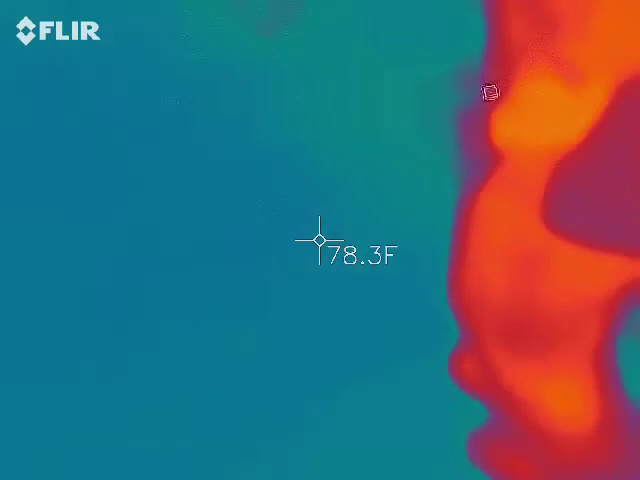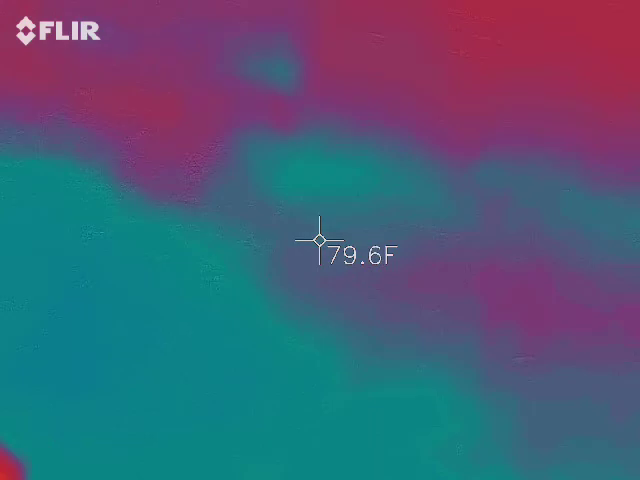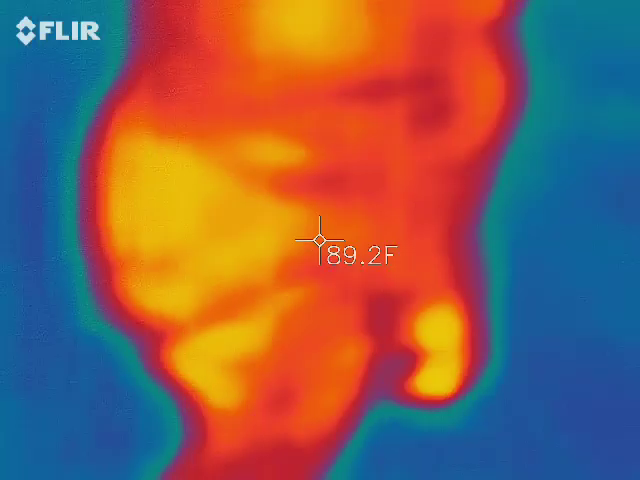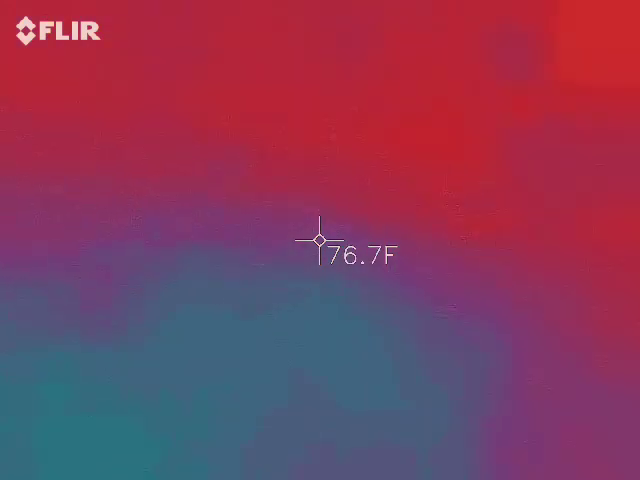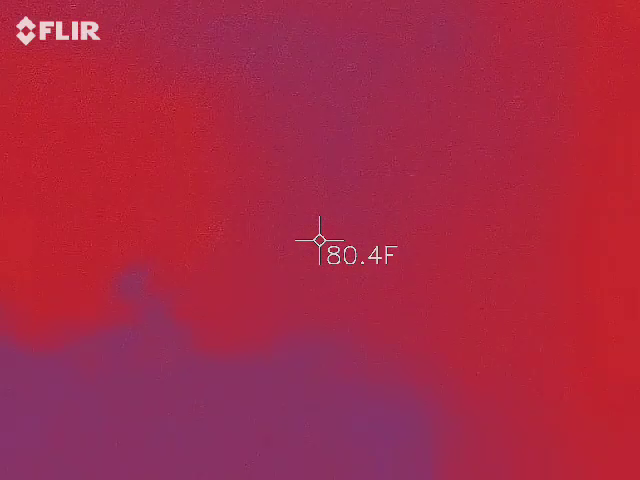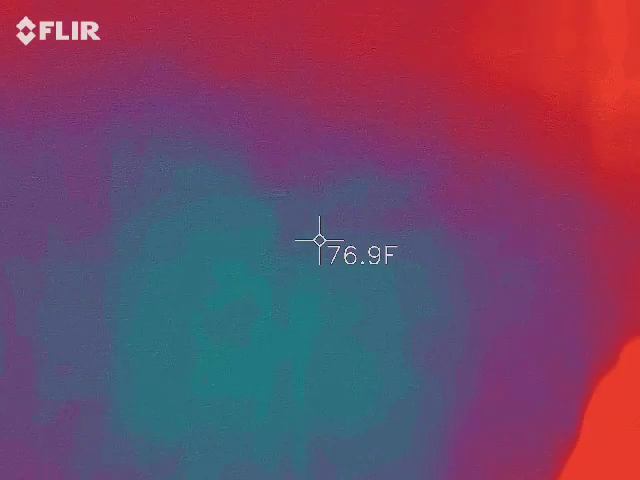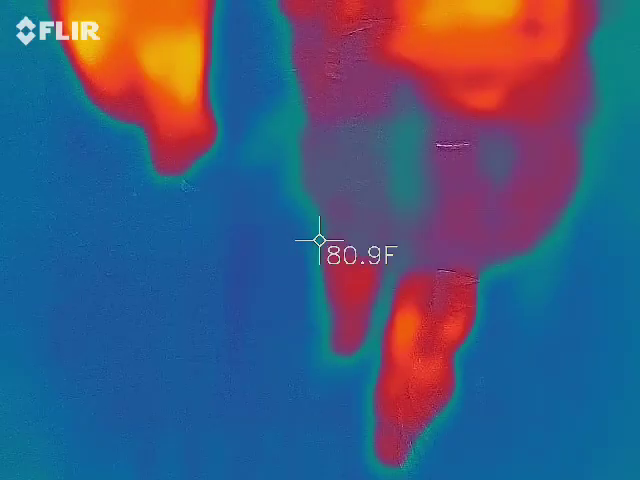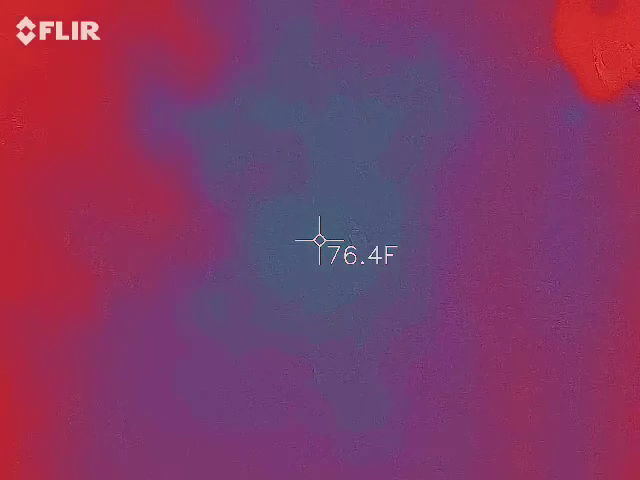So if somebody wants to use their phone to take pictures, this is a great spot with St. Philip's in the background. Destination. It's gorgeous down here, isn't it?